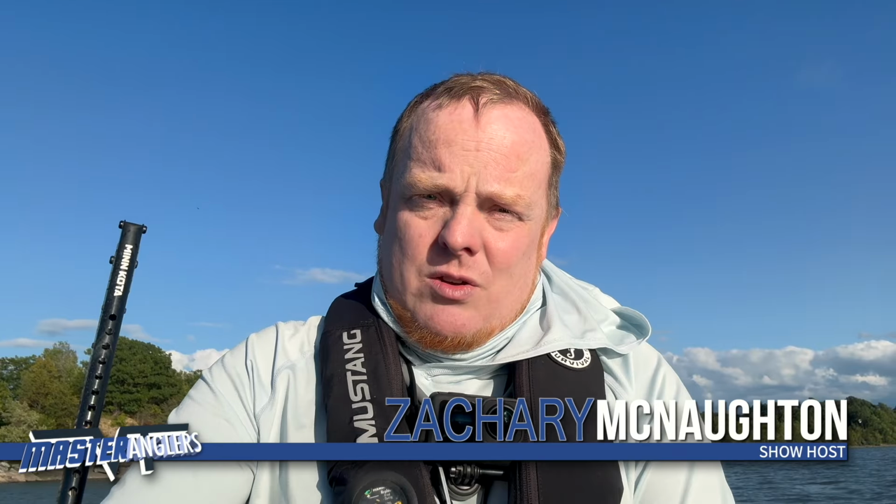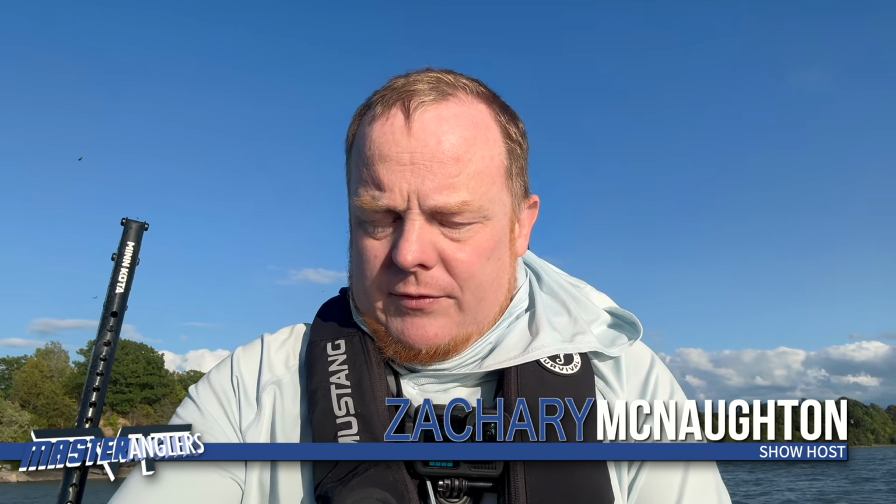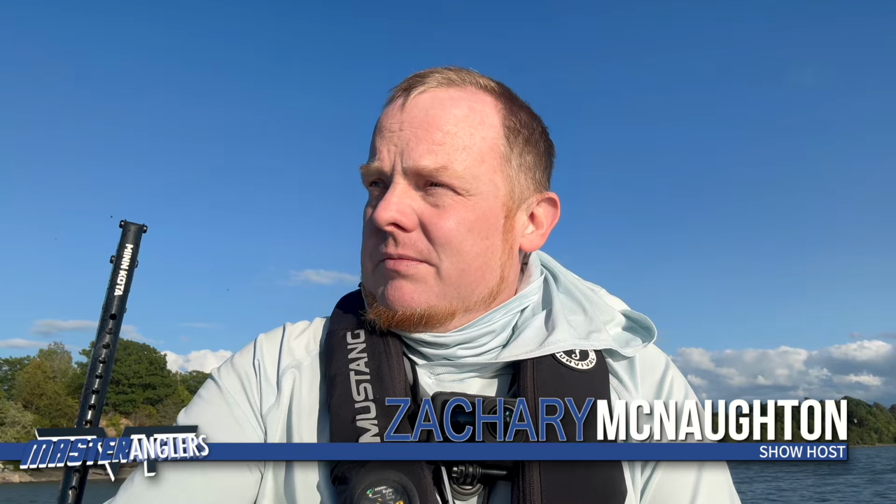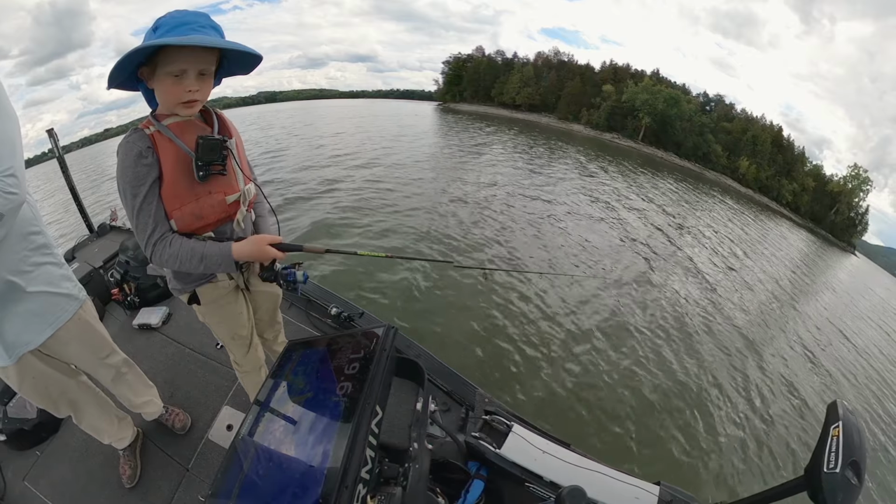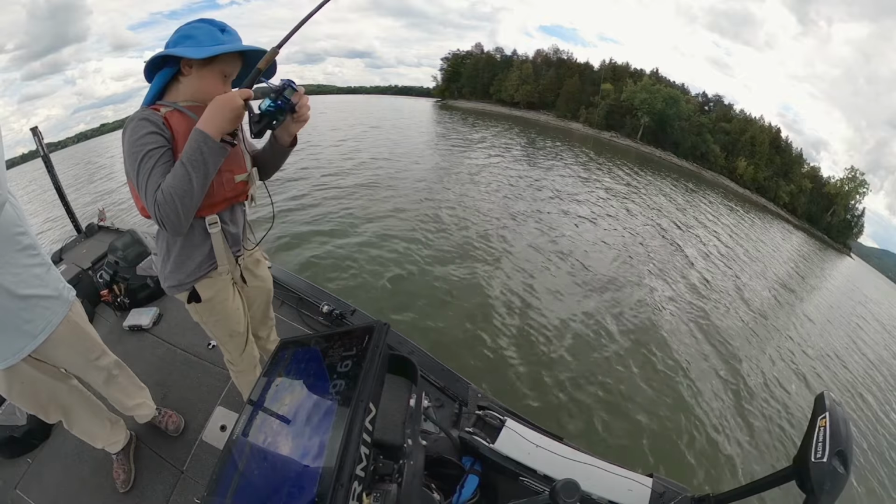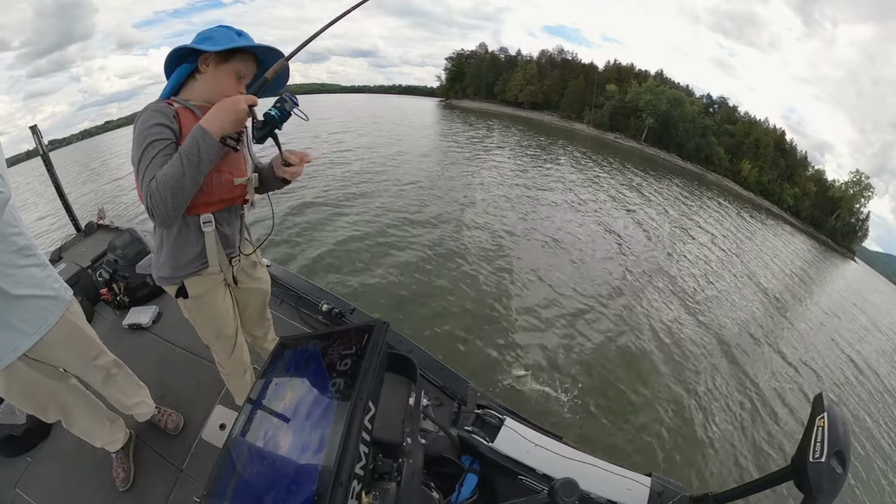The techniques, we'll pull up to the wood after we've located it. We try to anchor right on top of it, and basically Fisher was dropping to the bottom, and then he would slowly reel his jig upward, and they would bite chasing up. That was very productive today.